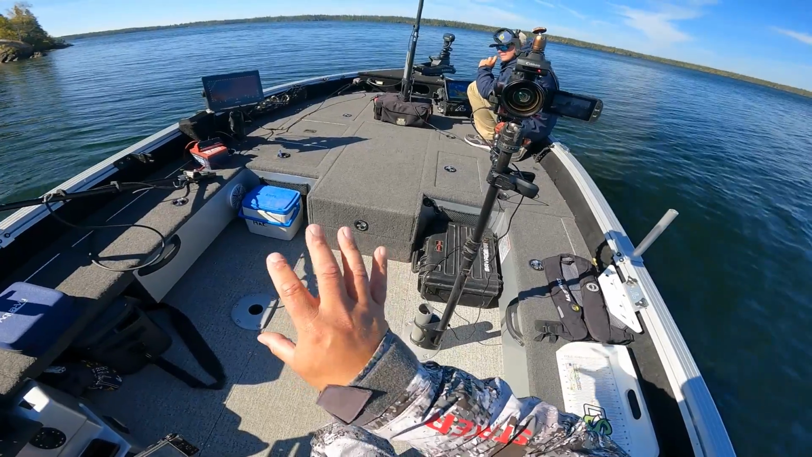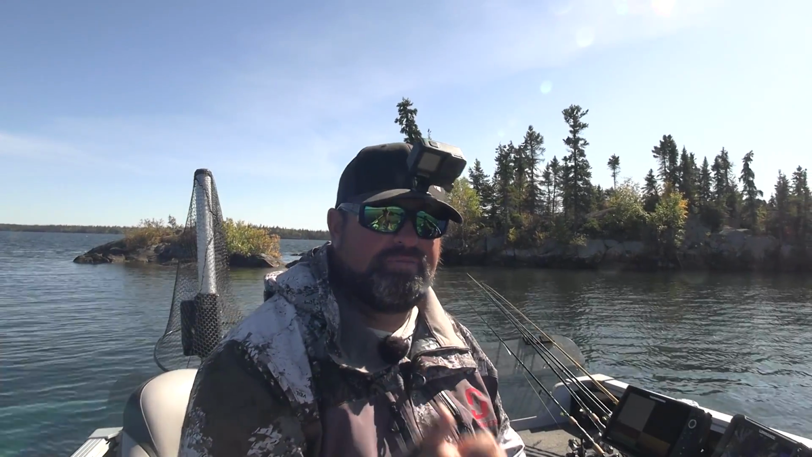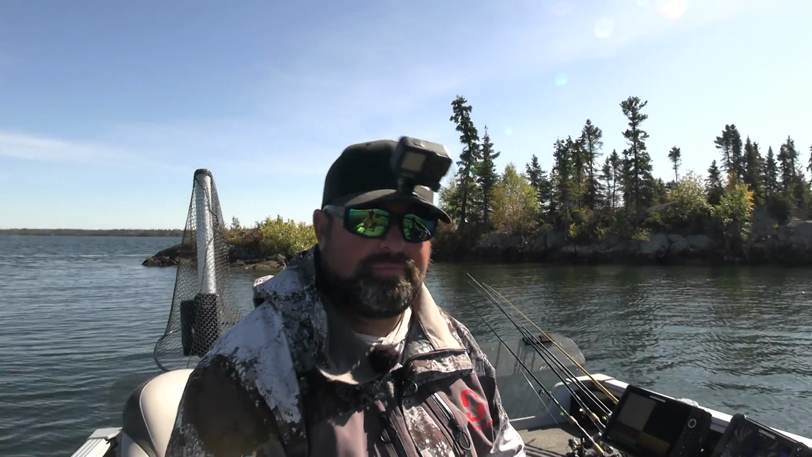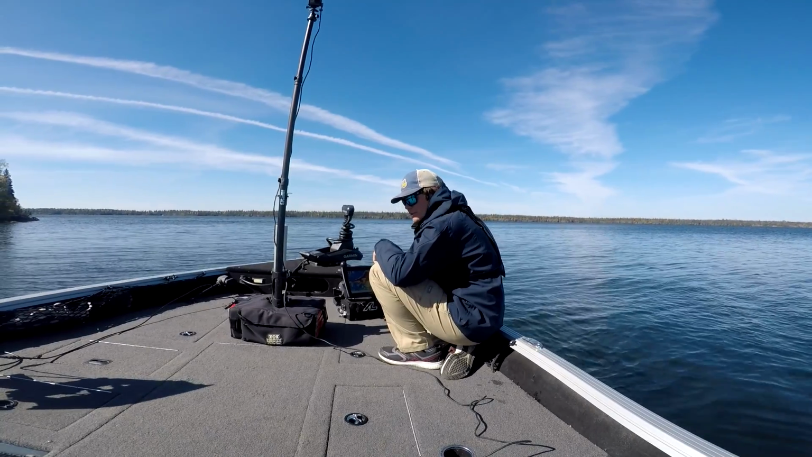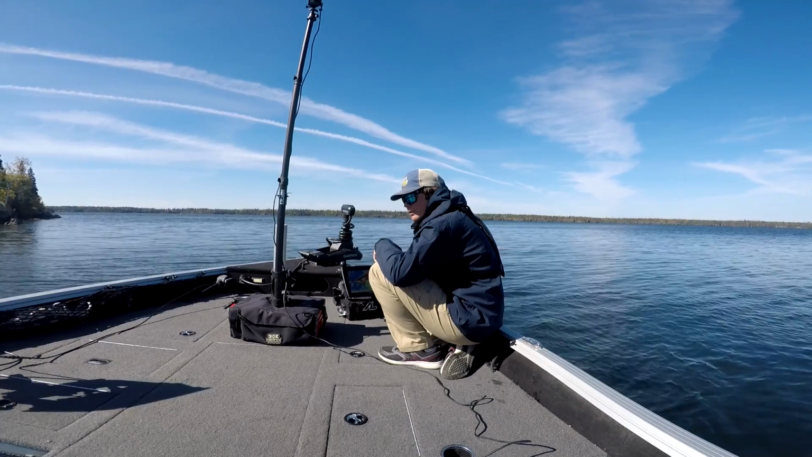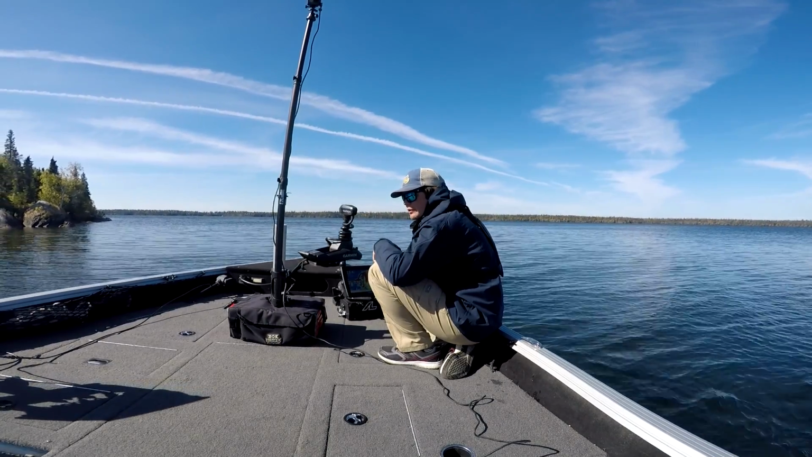As you can tell, we're both running the LiveScope, the Garmin stuff for live imaging. I've played around with the Mega Live from Humminbird. It honestly wasn't as good as the LiveScope, and that's why I made the switch over. Mac actually had Mega Live as well for a bit, didn't you? Yeah, I ran Mega Live for a bit, but it just was not cutting it for the lake trout side of things. It was okay for shallow water stuff, but if you're serious about going in deep water,